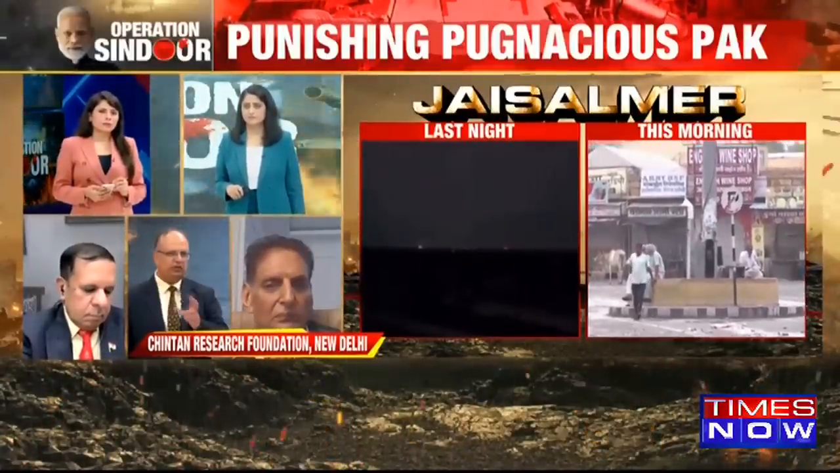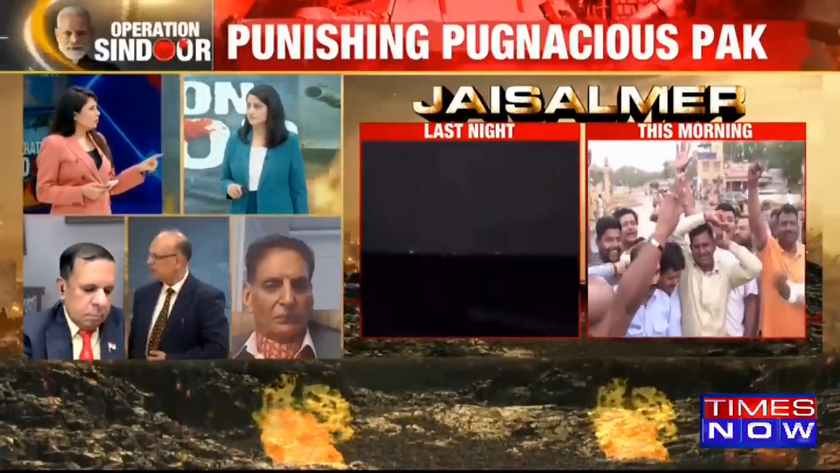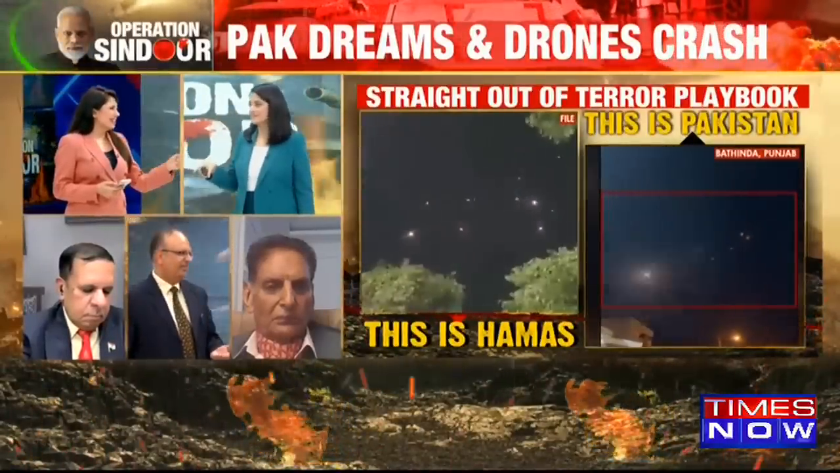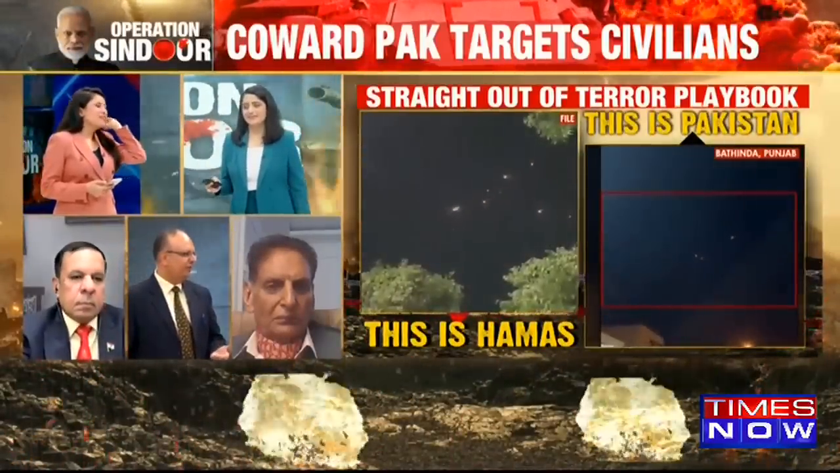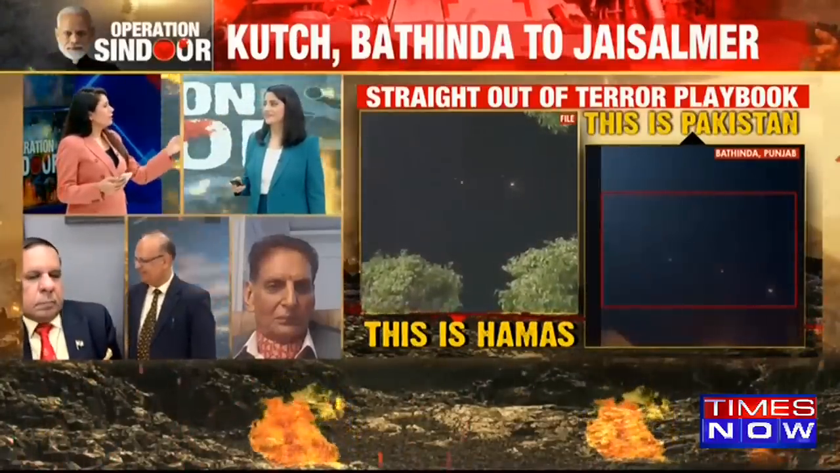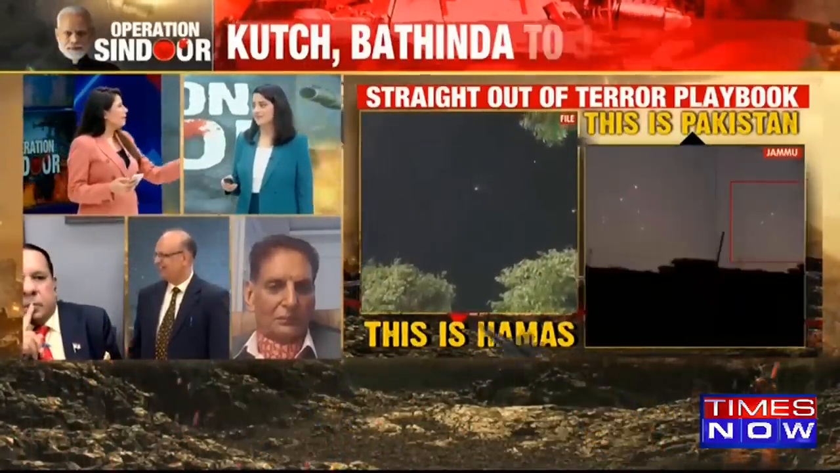So that contrast... And they couldn't do it because they didn't want to reveal their location. They didn't want to acknowledge that actually... their version is. That's a very, very lame excuse. They didn't want to acknowledge that perhaps the defense system does not work, or probably it was the one that got demolished in Indian strikes.